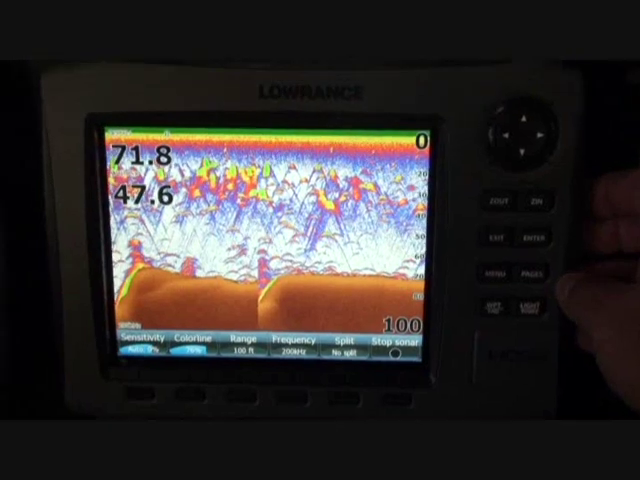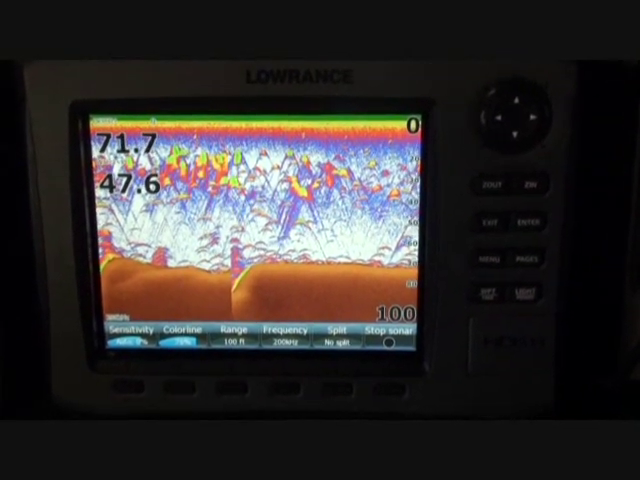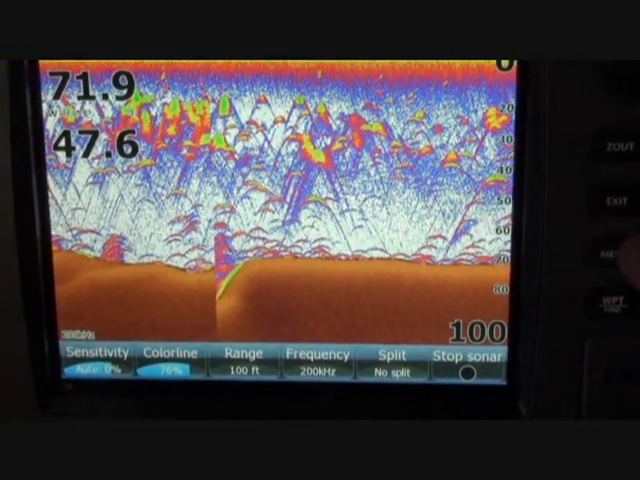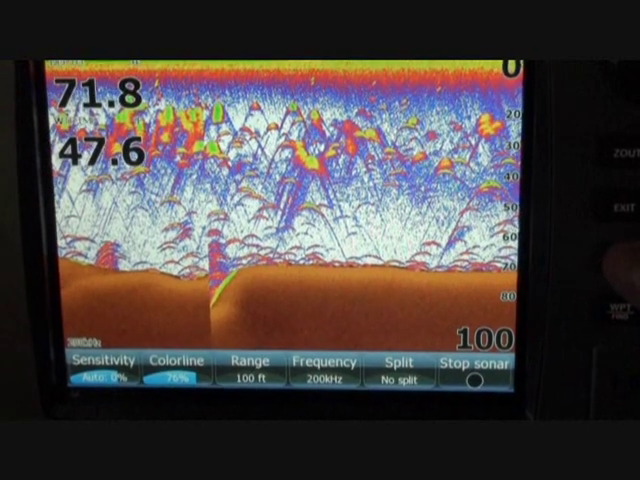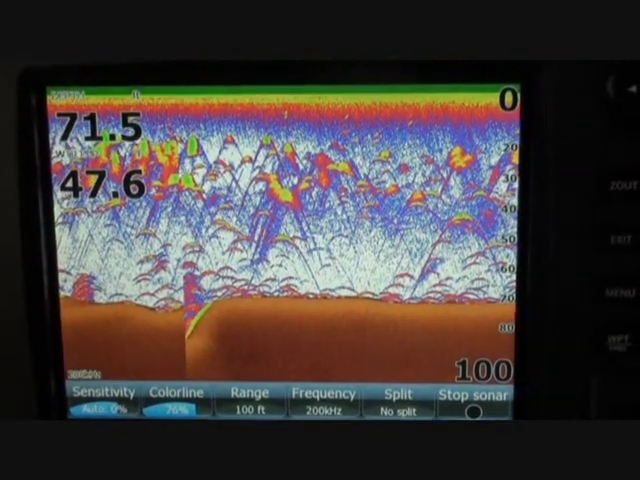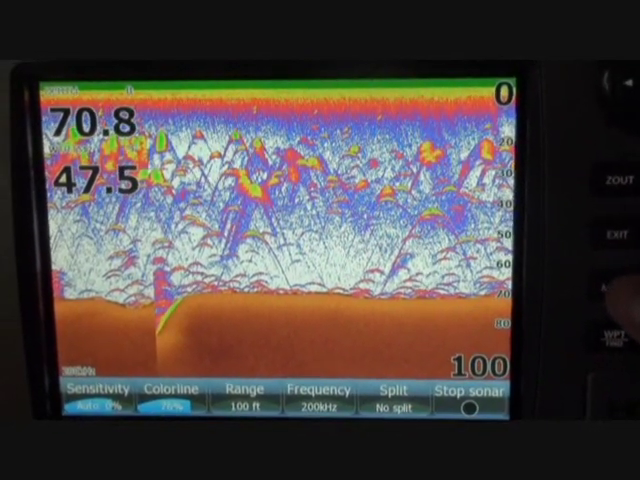The next thing that we are going to do is, if you want to change the color palette, which I like to do because I prefer color palette number 1, the reason being is it gives me a lot better bottom hardness content, which I like to see up here in Minnesota. I like to see my transitions a lot easier on color palette number 1.